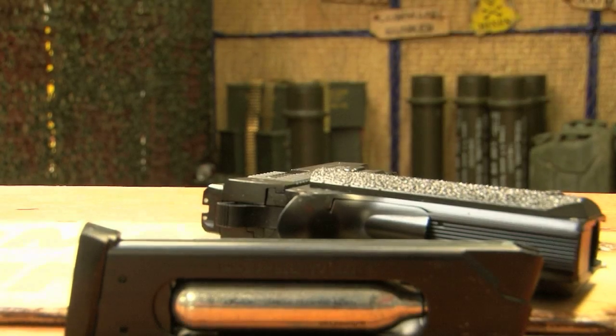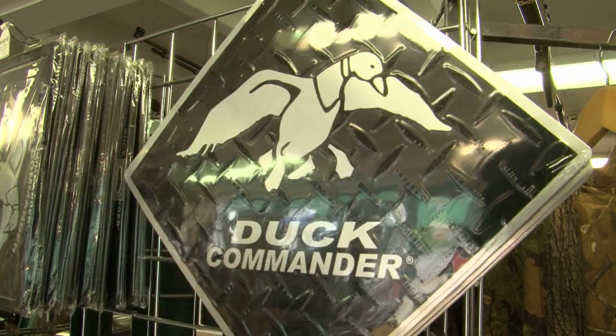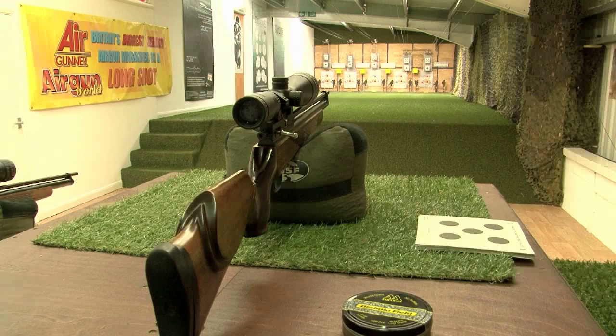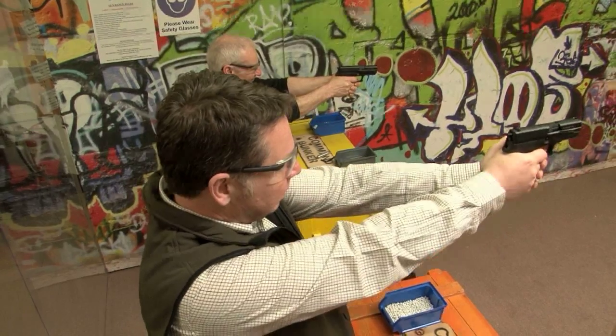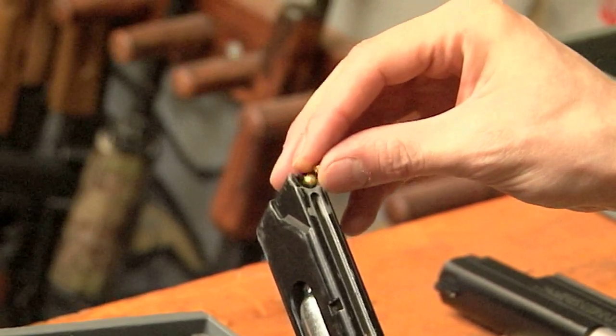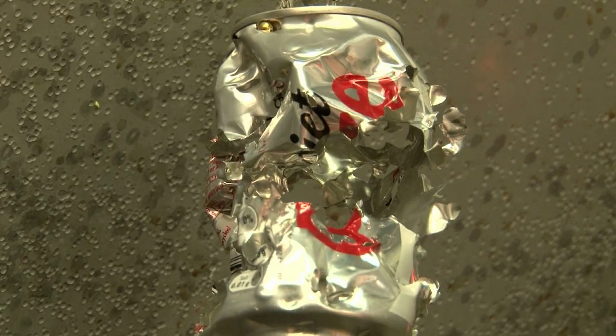Ronnie Sunshines isn't just stuffed with all the top kit. It has the facilities to let you use and test it too. Three ranges offer anyone between the ages of 7 and 107 with an interest in air-powered fun a chance to take aim and enjoy the sunshine experience. So Dave, show us around.